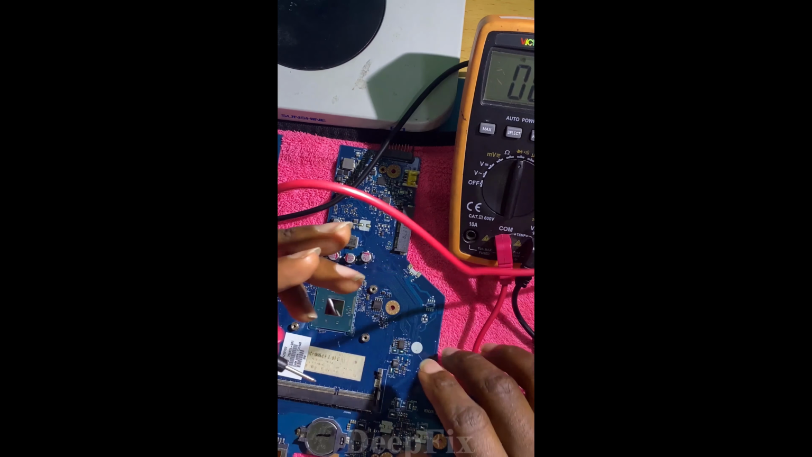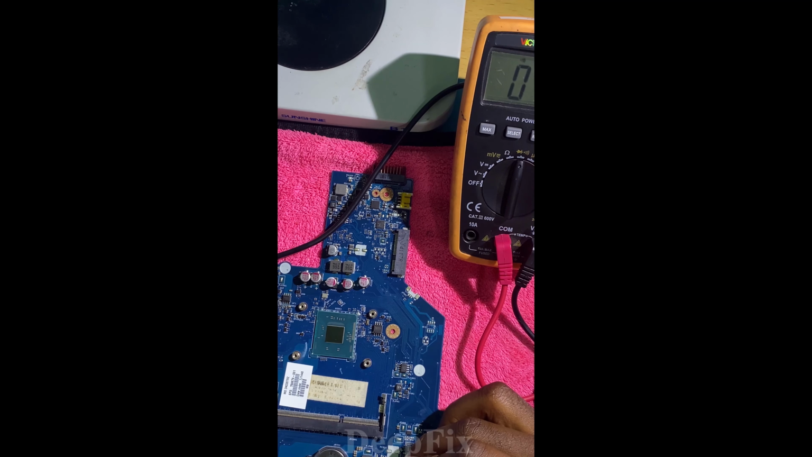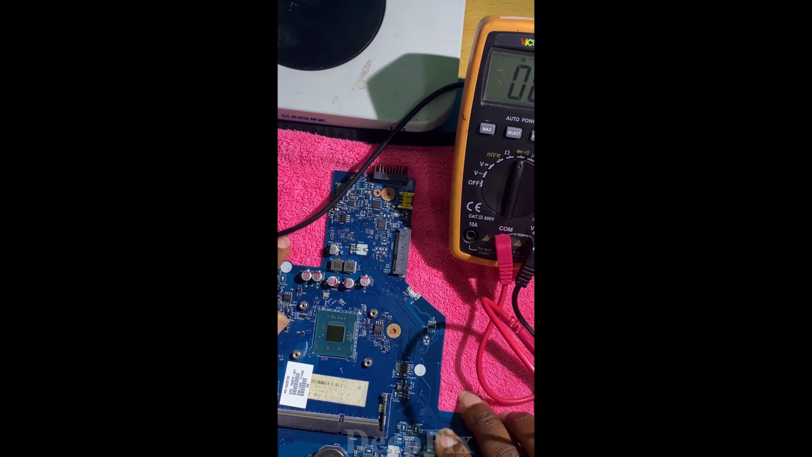After identifying the short, also this power supply is shorted. This coil is also shorted. 0.8, which is 0.8 ohms, which is very low, means you have a short.